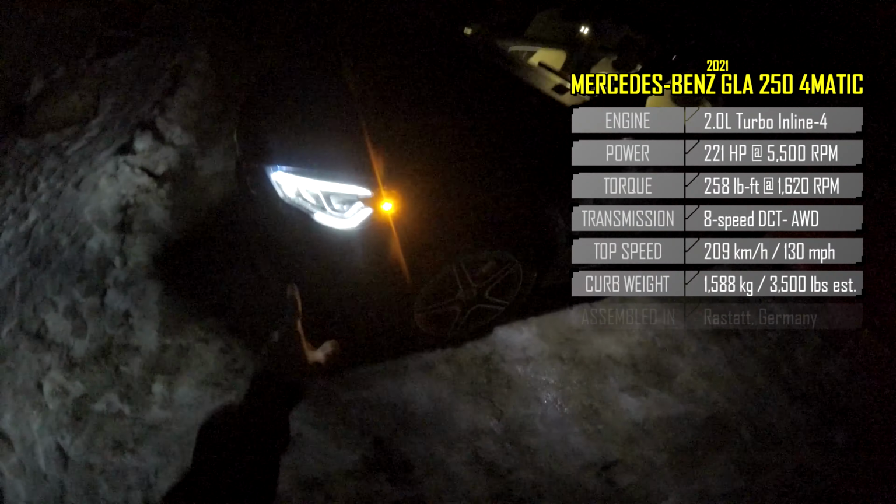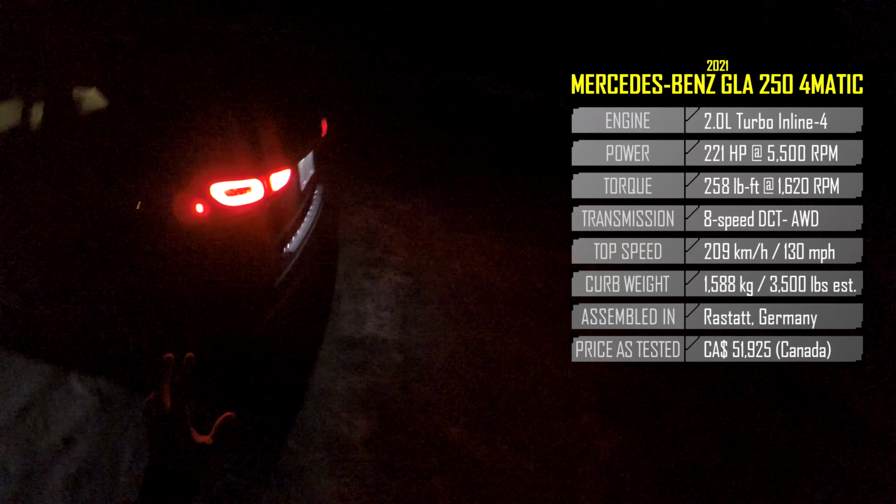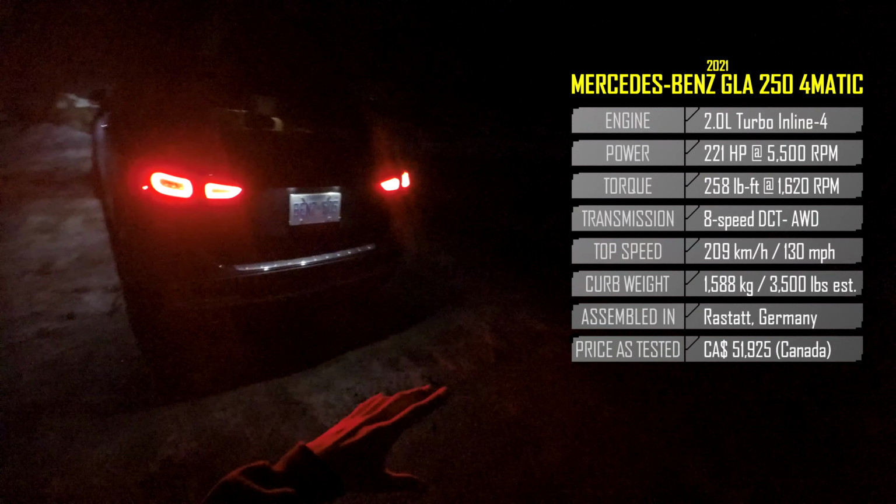We're going to see how well the headlights perform. Sorry, it's a bit slippery. I want to try not falling here. How well the headlights perform and how well the high beams perform. Of course, you can see the stats on your right-hand side.